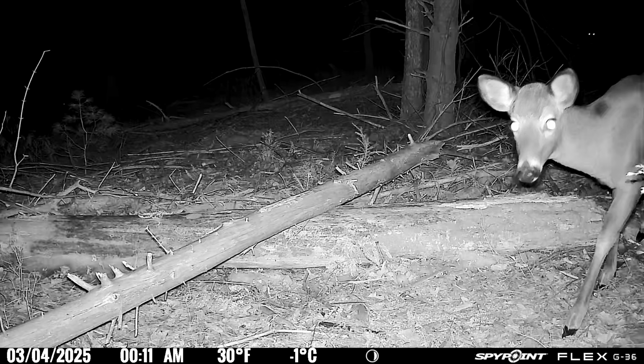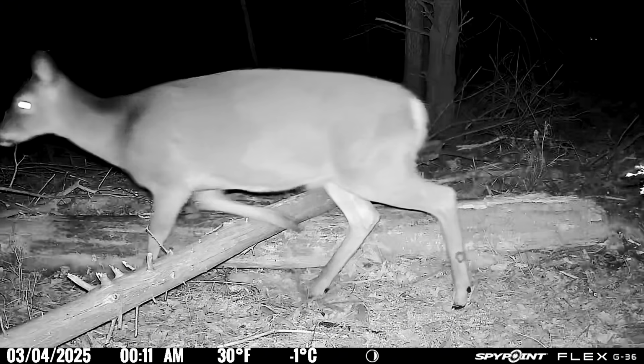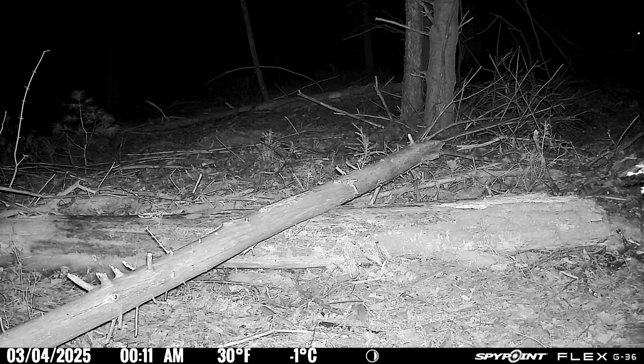Now, if you were watching the date at the bottom, this is actually 2 days later, and this looks like it could be the same deer, but in the background you can see a set of eyes staring. I'm assuming it's another deer, but it's impossible to tell, but by the movement, I would say that it most likely is another deer.